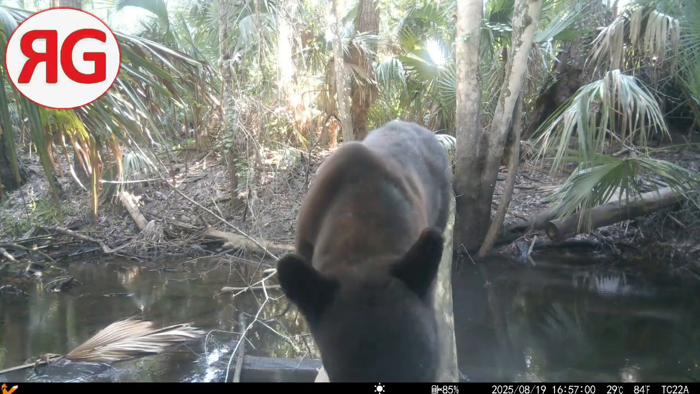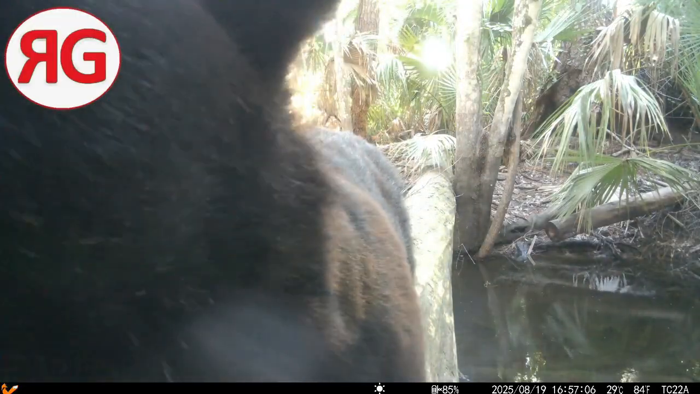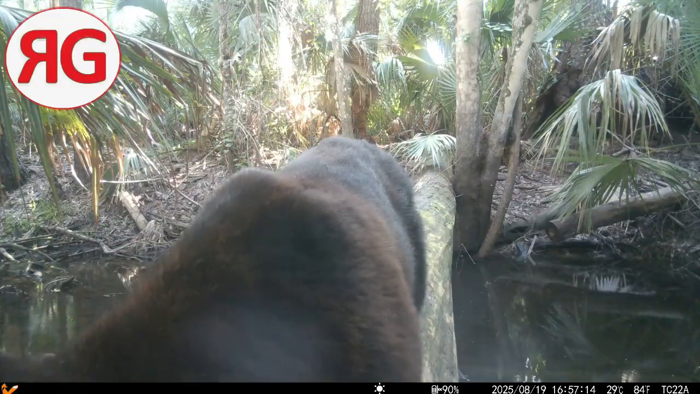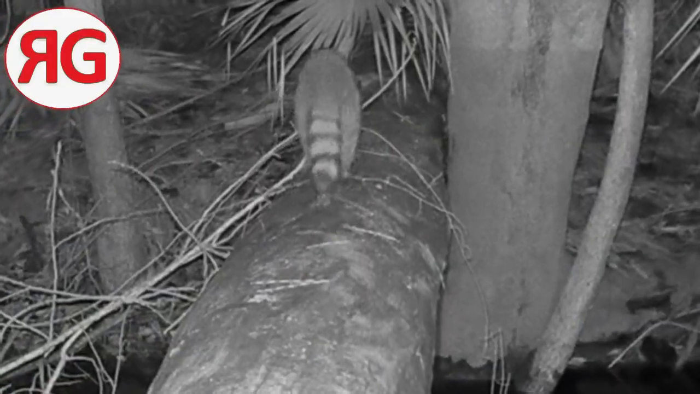Look at this bear. He's got kind of a cinnamon coat on him. I don't believe I've seen this bear before. He's kind of young, a juvenile. Well, I'm not sure if he's mating age yet, but he's still big enough to ruin your day. I would definitely stay away from him. He does look like he needs to put on a little bit of weight.